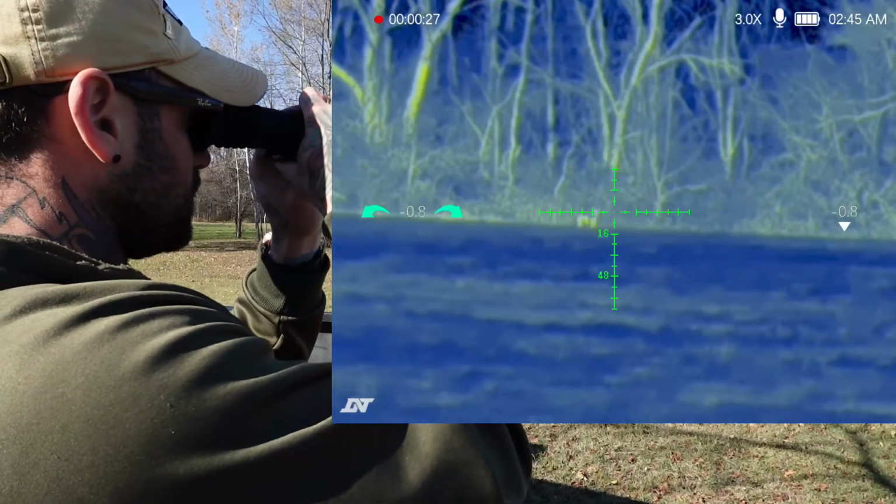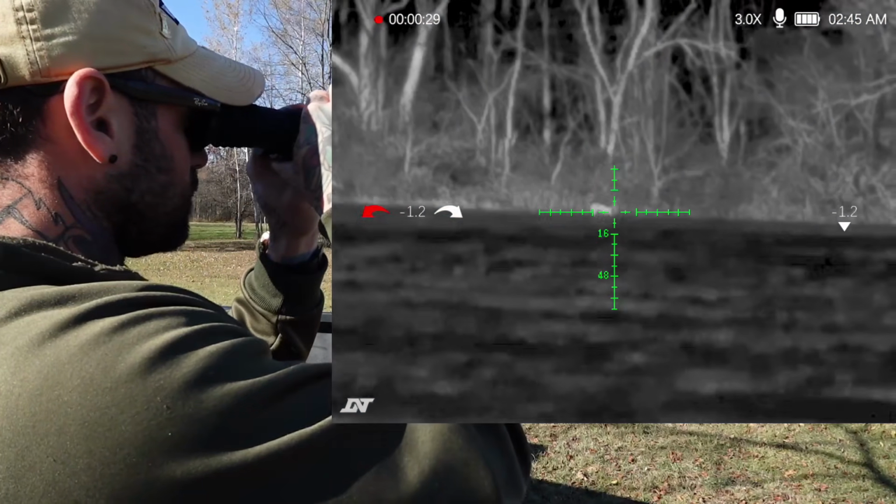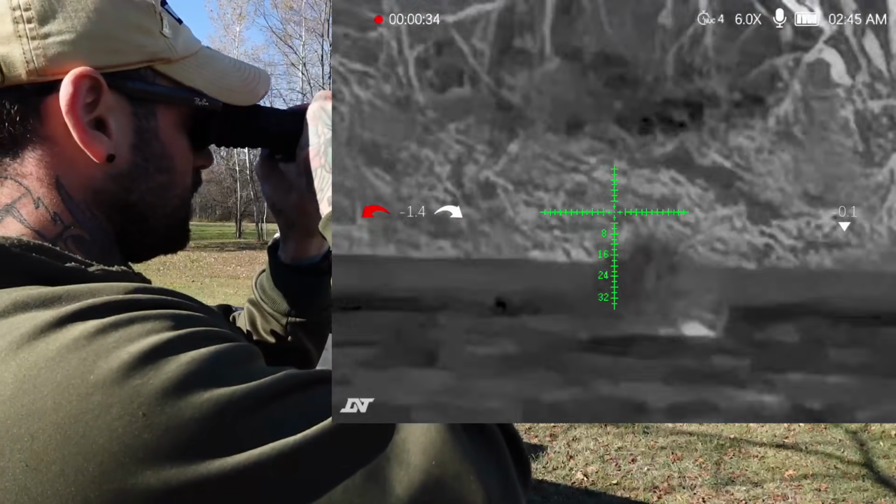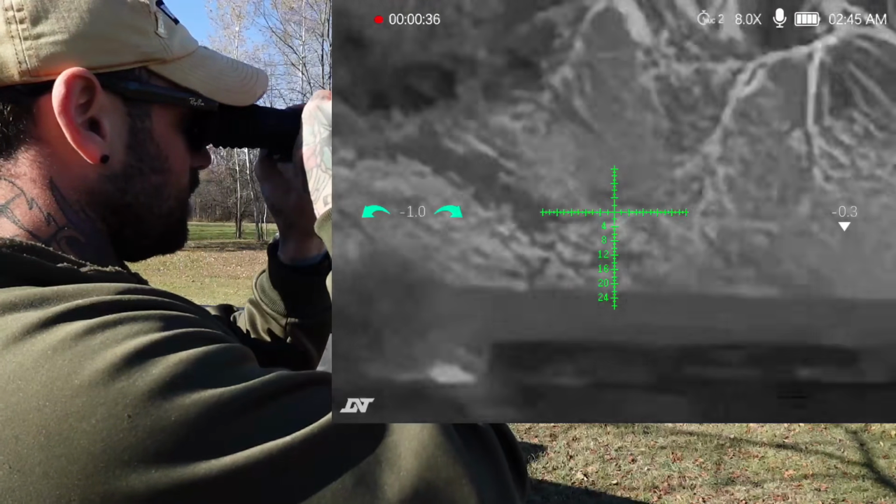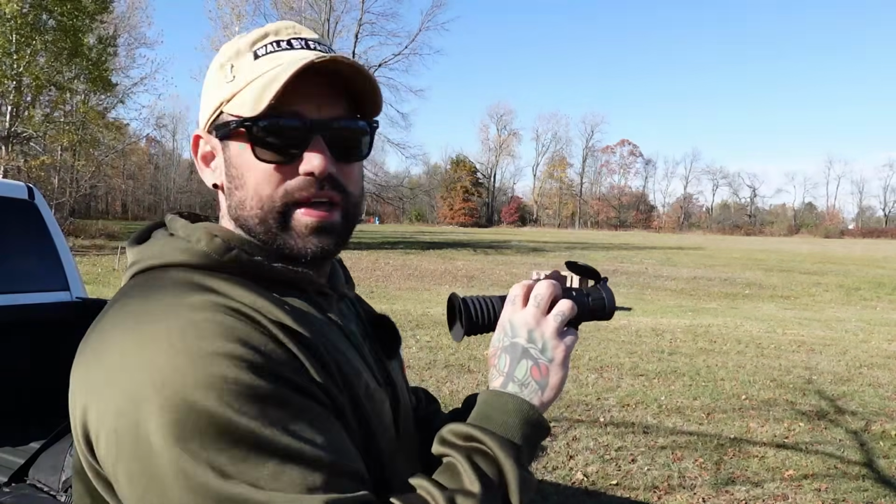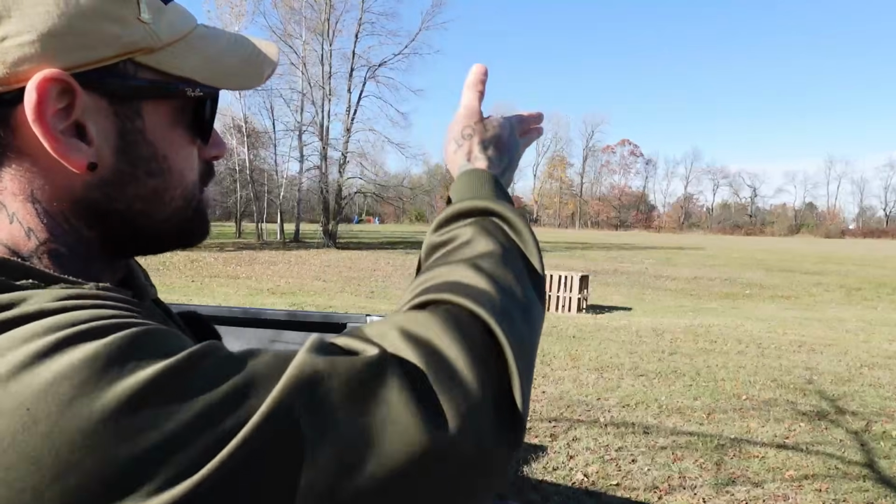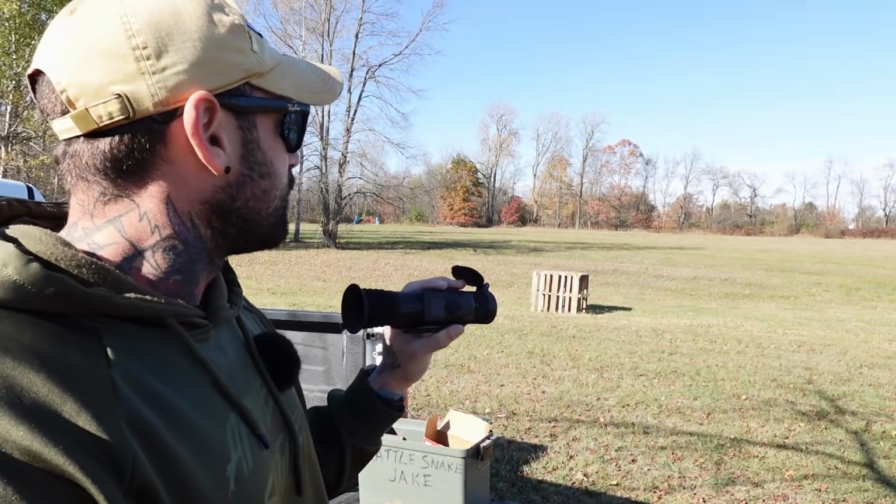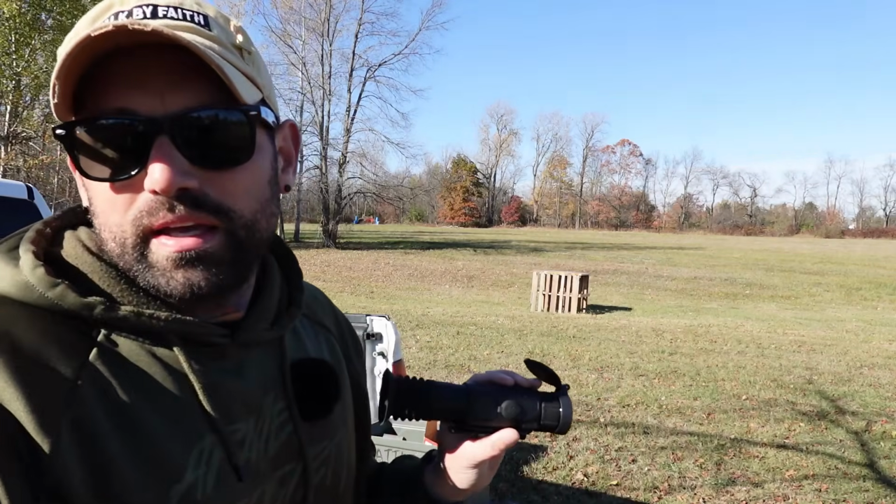Yeah, that's cool. He's over there, that's white hot. I like white hot. He's at 125 yards. You can clearly see where he's running away. That was perfect timing, fantastic. So again, over 100 yards during the day, you can easily pick something up and identify what it is. You can see that was Fluffy, the coyote.